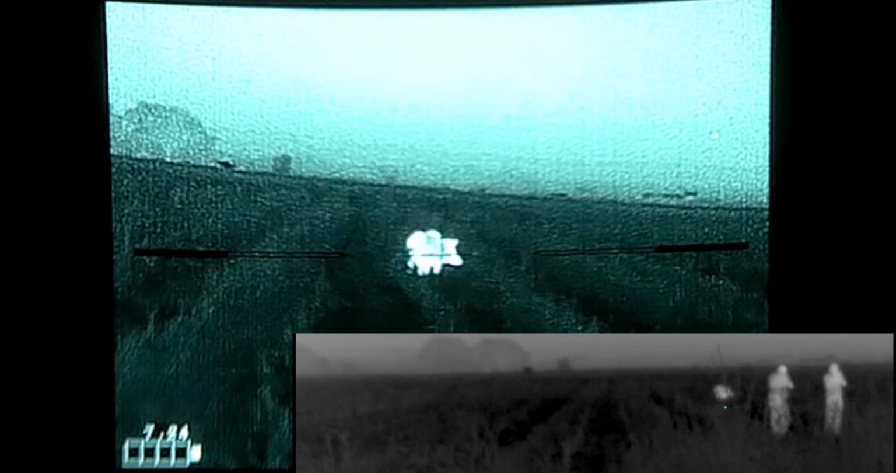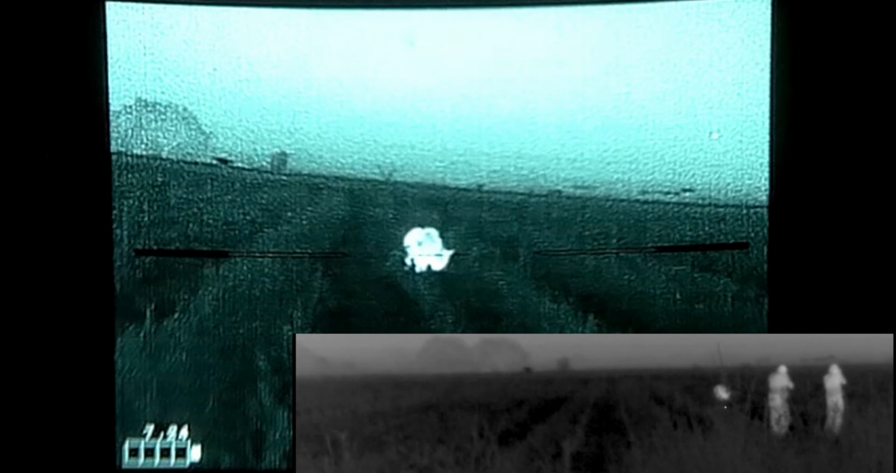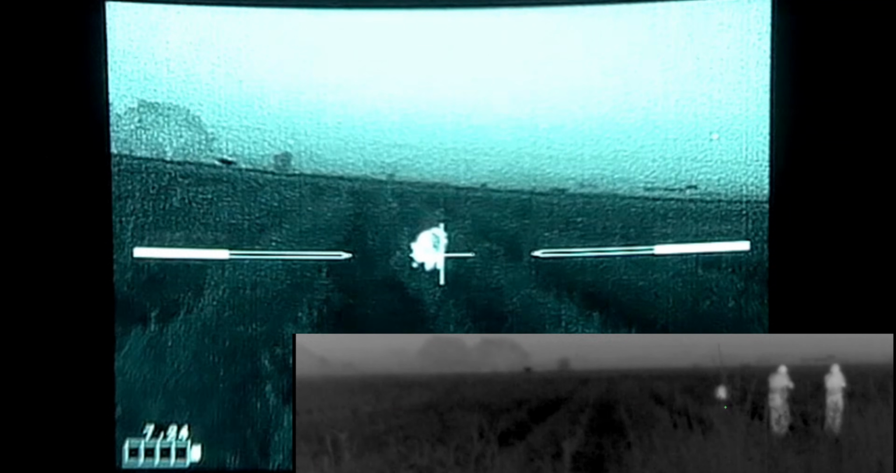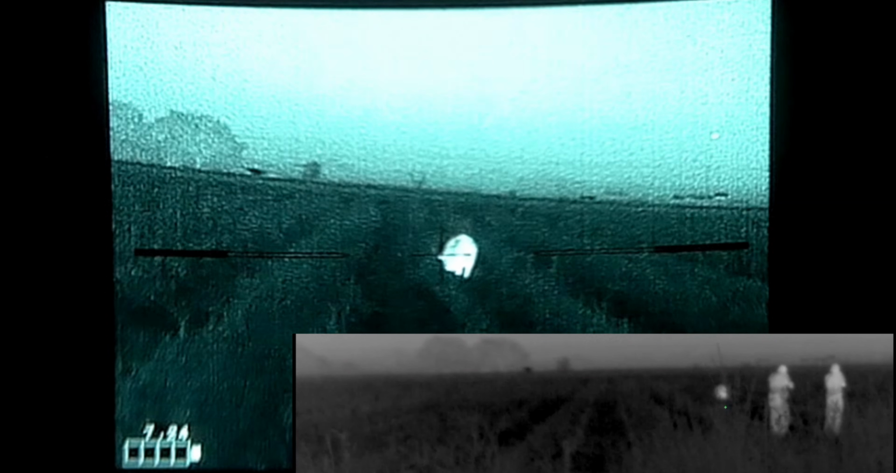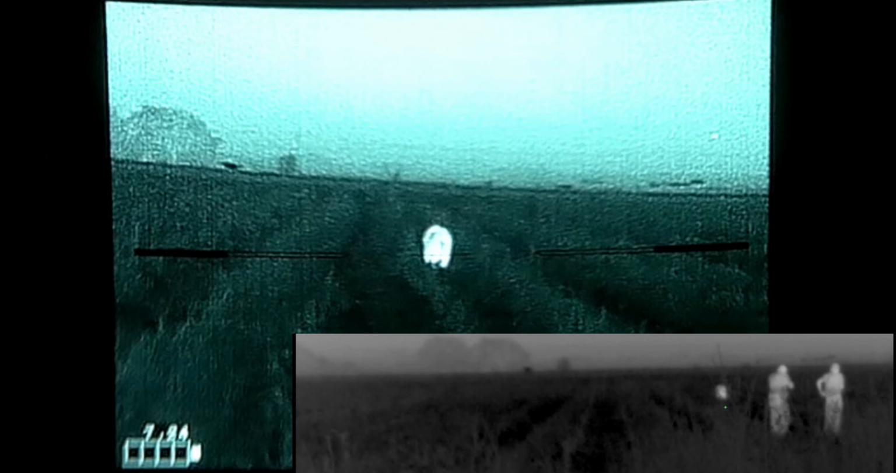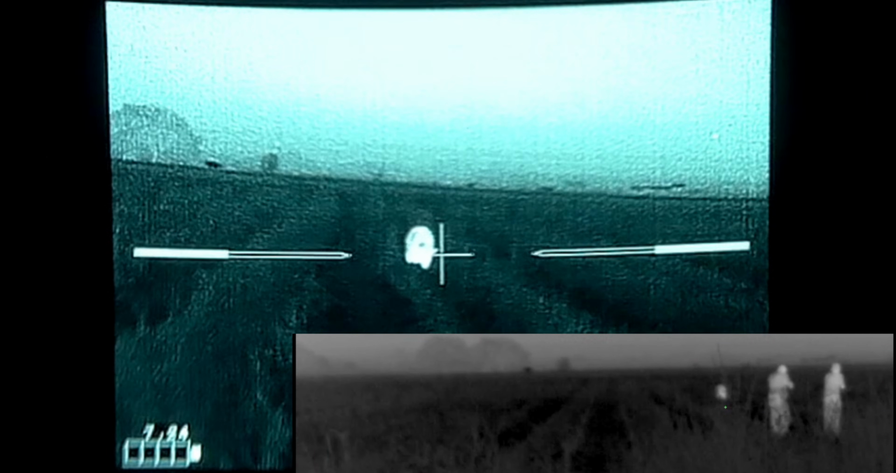So I actually went out on this hunt with a local guy who hit me up on Facebook. His name is Corey, and we went out to this set of fields that we've been going to a lot recently. We got two boars stacked up right here, and they are just eating this leftover corn laying on the ground after this field has been combined.